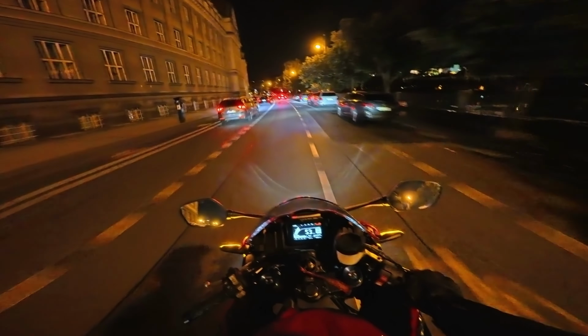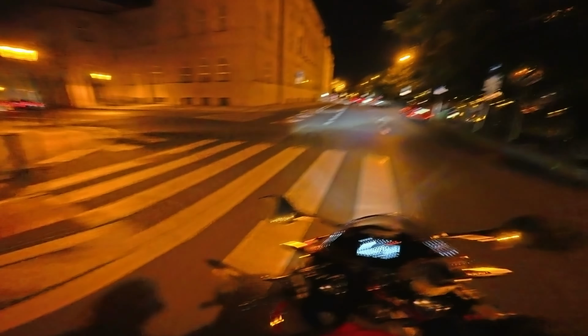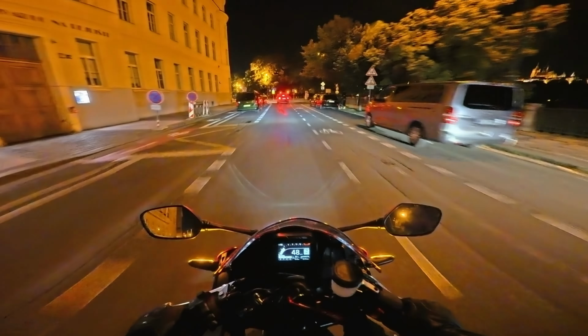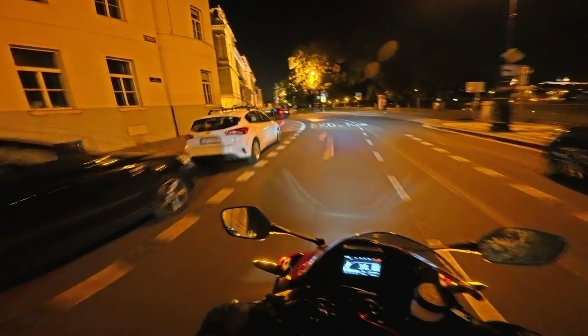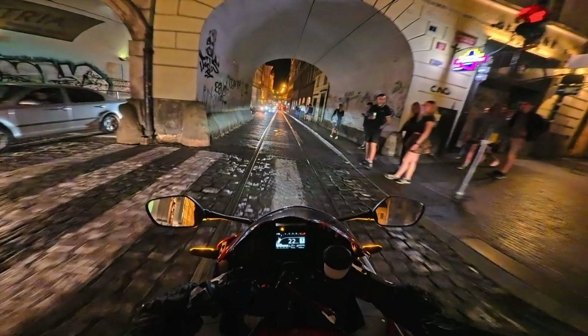It's around 11 p.m. right now, and the city is pretty alive still. There's a decent amount of cars on the road, a decent amount of people walking around, but hey, the city is still somewhat empty already, and I'm pretty sure we're gonna have a nice night ride today, boys.